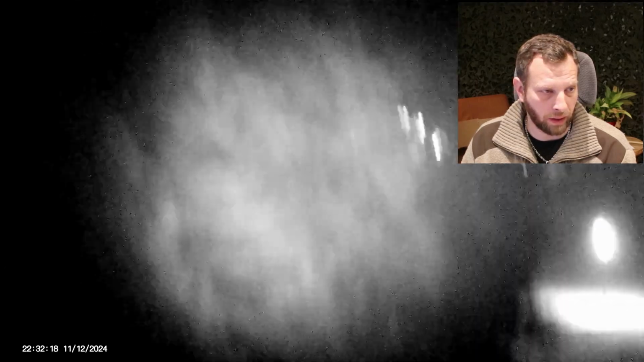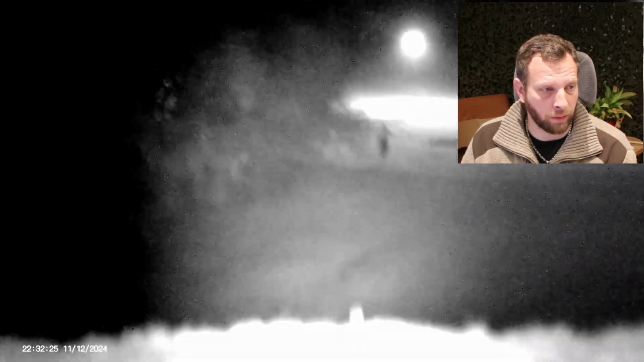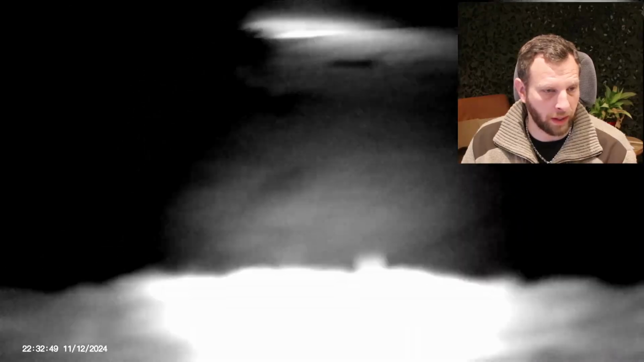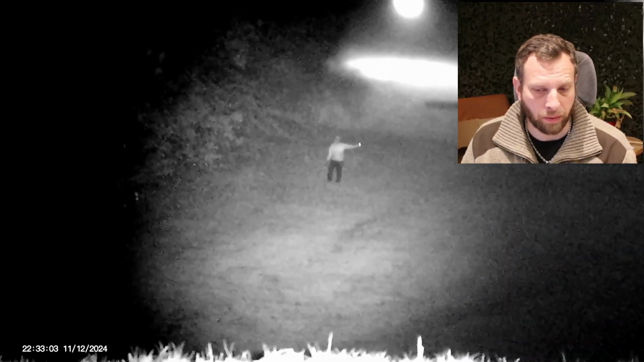Of course he's clear in the light of the lamp down there, but you can really see the IR blaster and how far it actually goes, which is quite good. This is about 143 meters out. When you see the IR patch starting to light up, that's right there where it starts lighting up.